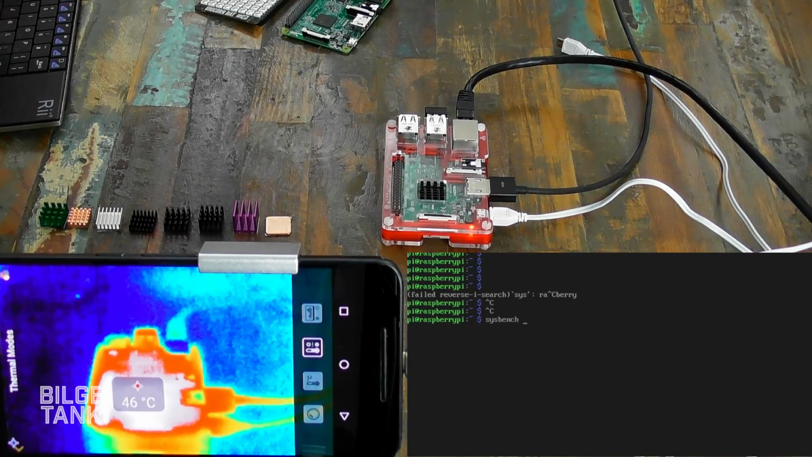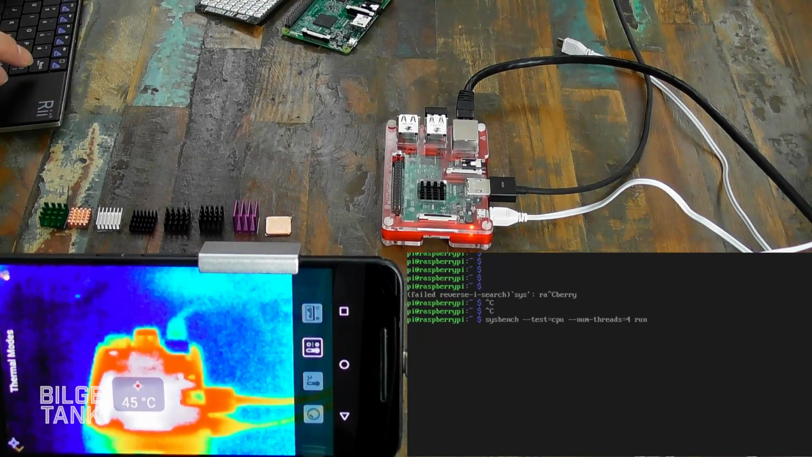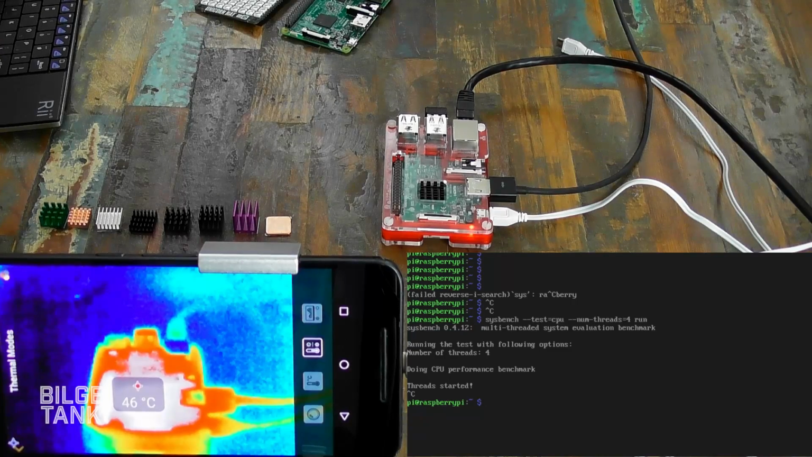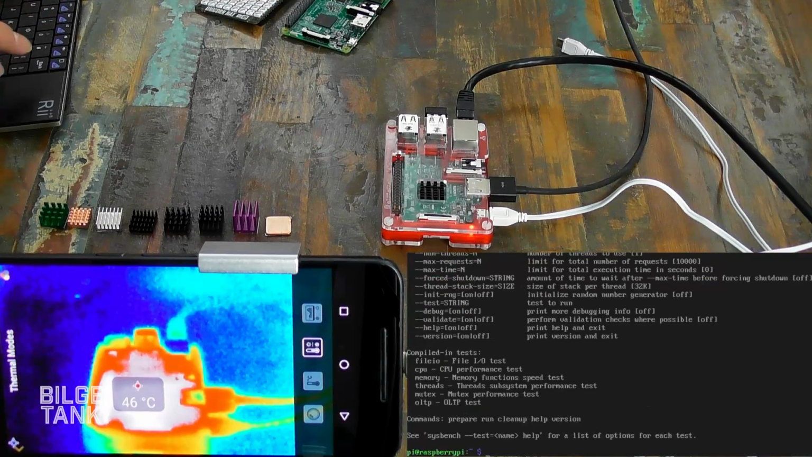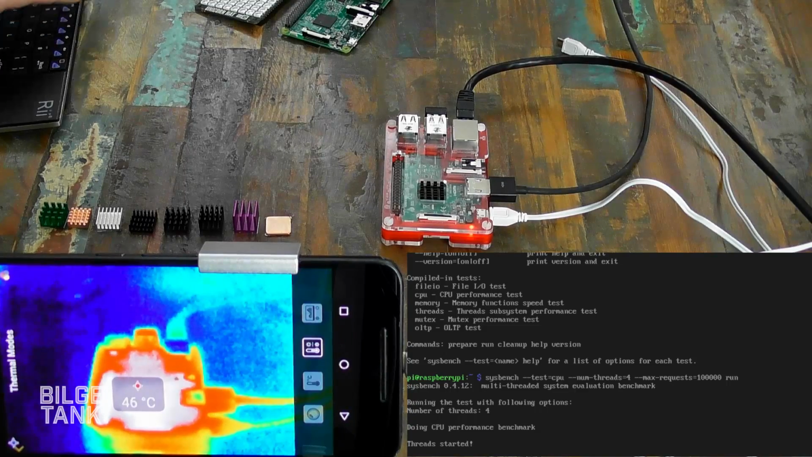Sysbench --test=cpu --num-threads=4 run. There is one that says how long you can run it as well. Do you know what that command is? If you do --help, it's one of the things there. Max-requests. --max-requests, and you can put it up to like 100k. So --max-requests=10000 runs for 10,000 iterations, and now it's running for 100,000. So that's running.